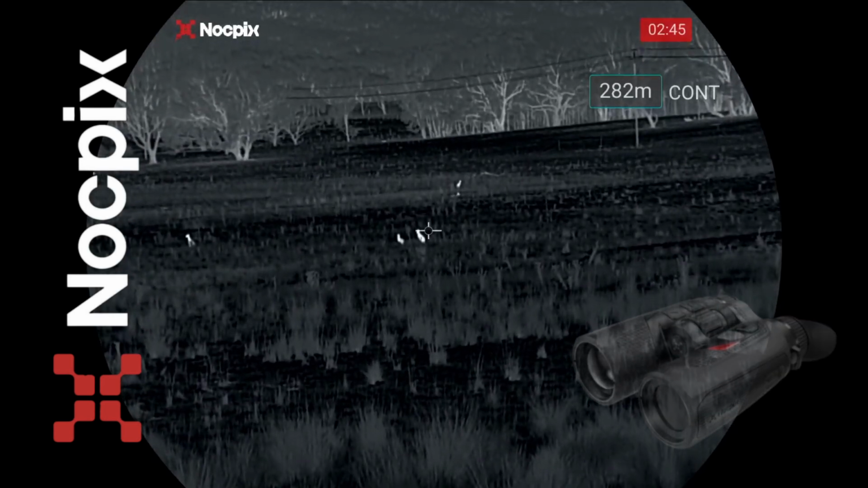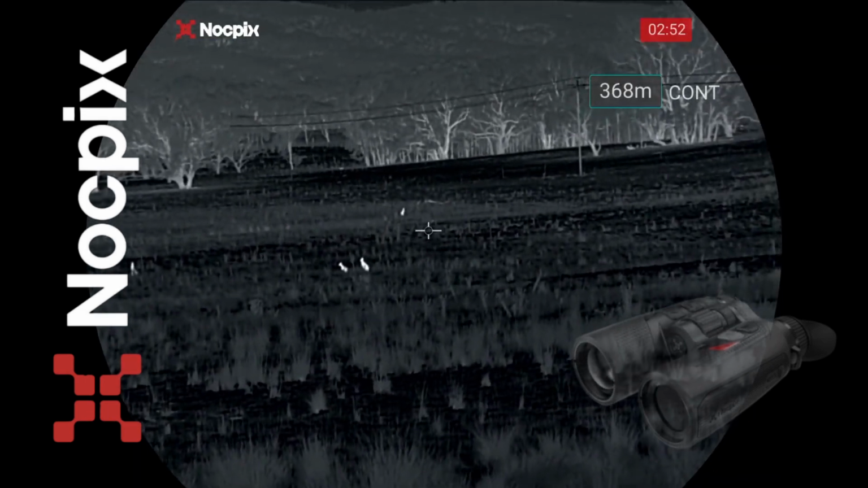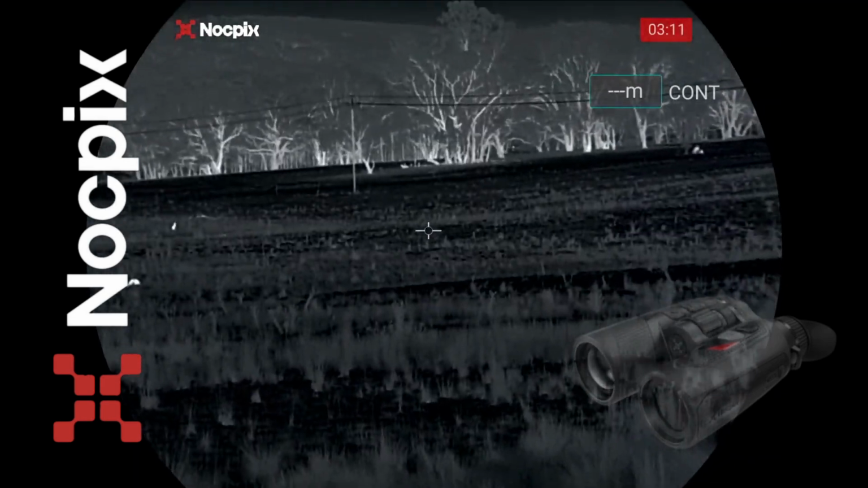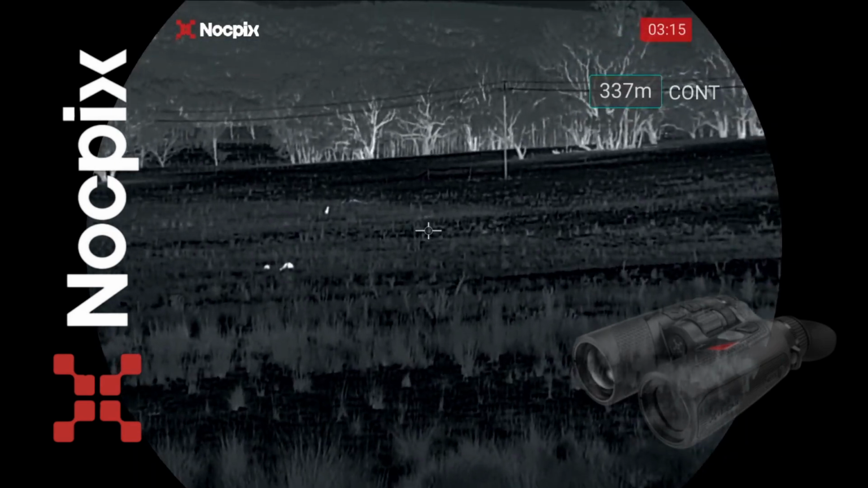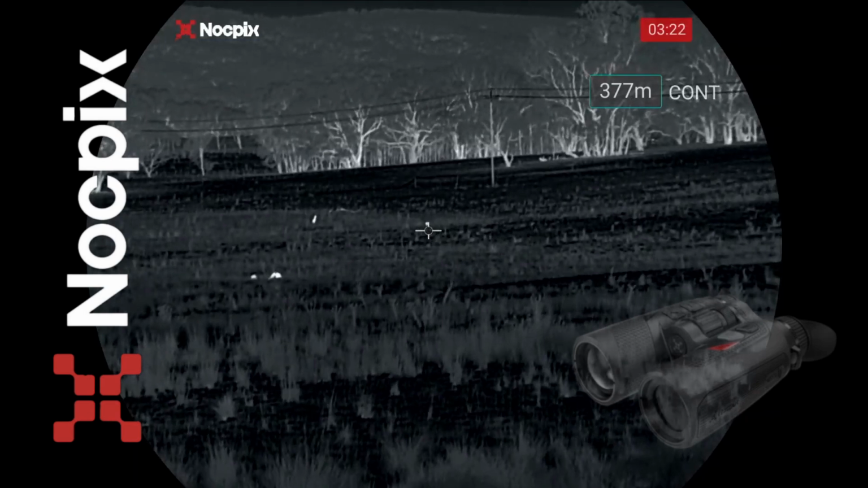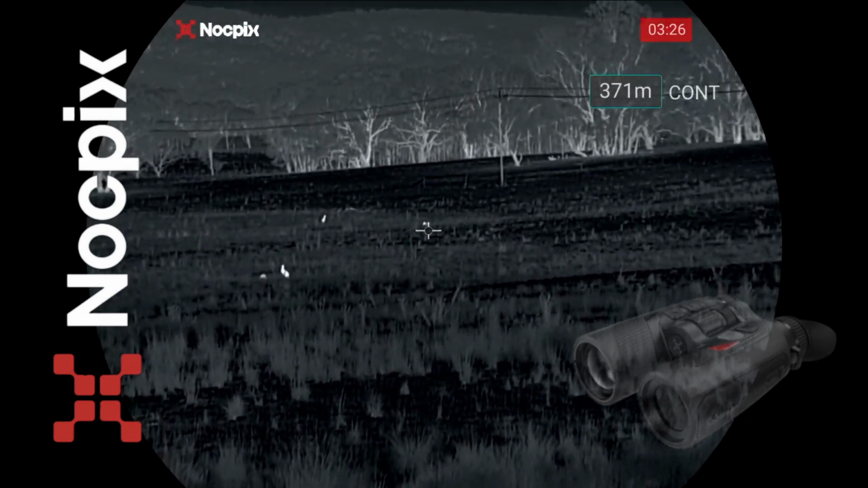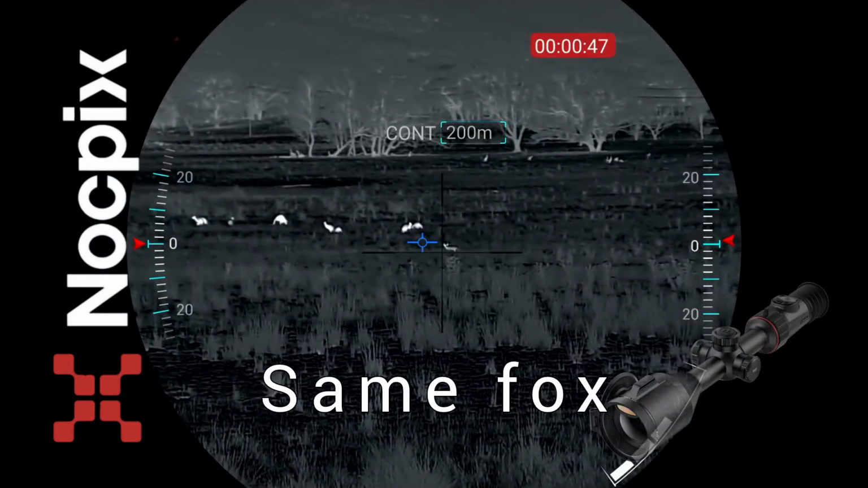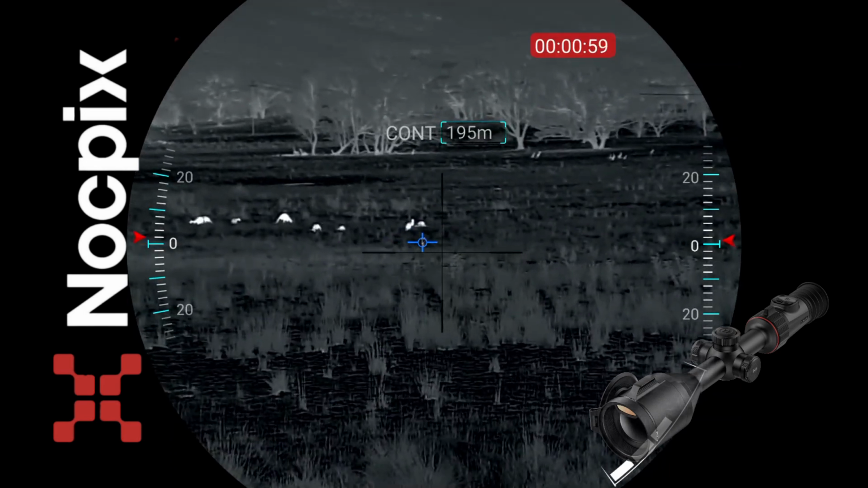Right, so I've just found, well, I'm pretty confident, just below that kangaroo there, is my first fox for the evening. Just for context as well, I'm currently recording the audio for this through my phone. But yeah, I'm pretty sure that's a fox. He seems to be roughly, I'm going to say roughly 400 meters away. I'm getting a bit of a jump in the laser rangefinder on the Quest. And he's moving further away. Let's just get...